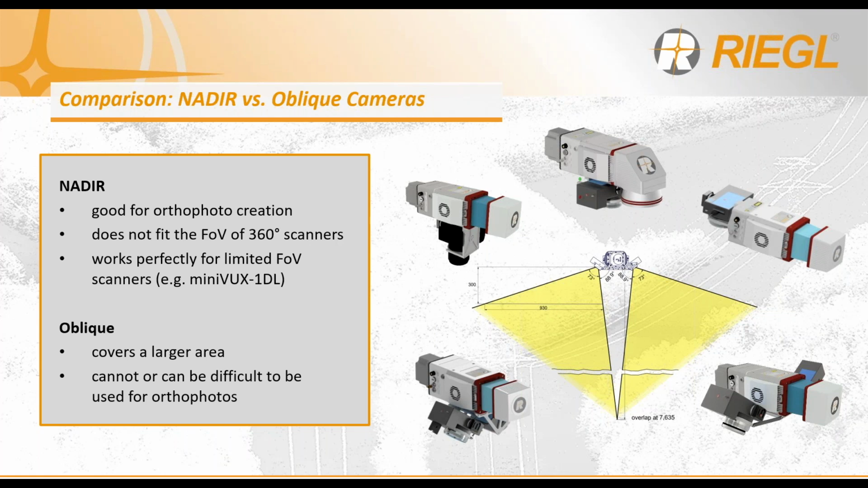On the other side, for an oblique camera configuration where it's two camera images, it covers a larger swath in relation to the LiDAR swath, but you may have difficulties making use of that for orthophoto creation. So are you looking more to just colorize and increase your overall effective area of coverage for data colorization? Or are you really looking for that in parallel orthophoto mosaic creation? Just things to consider.